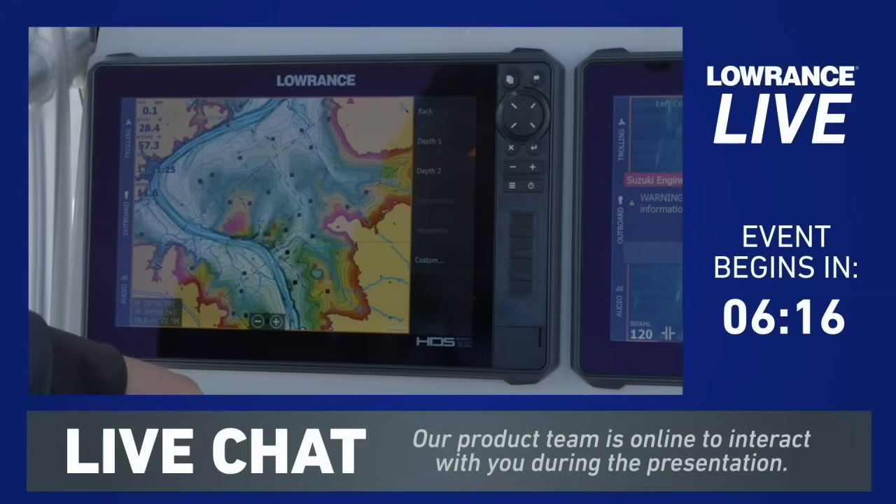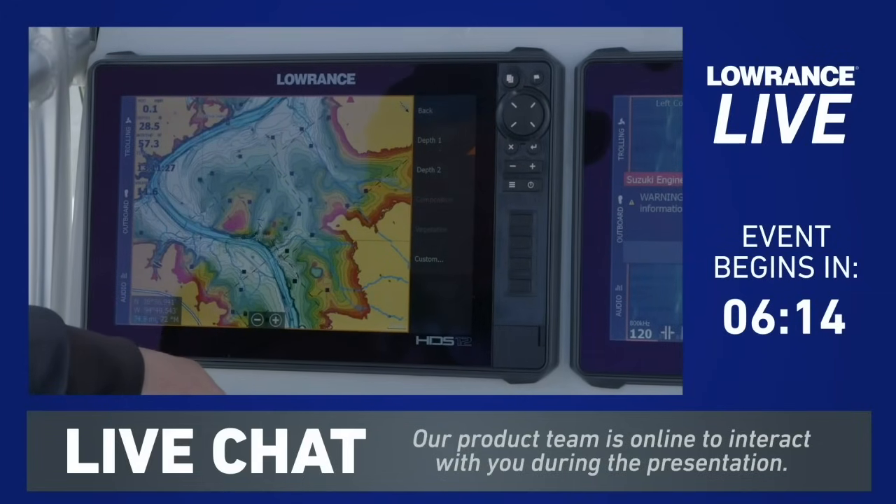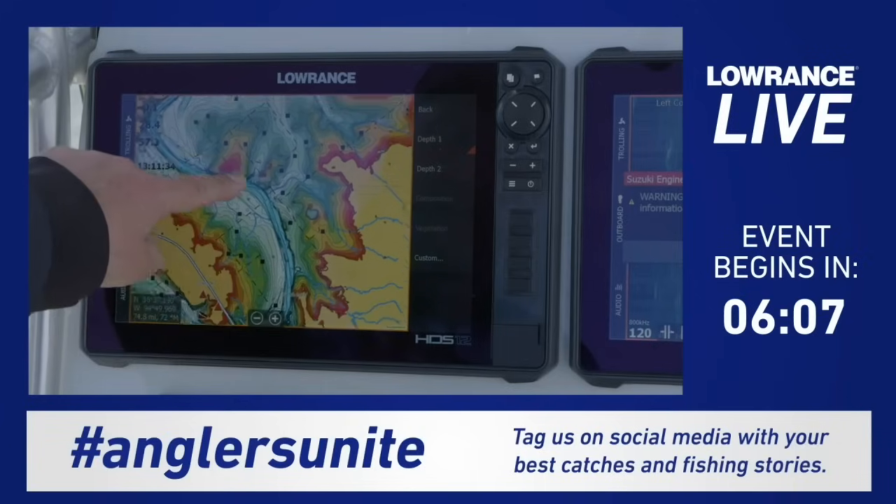If I were running through there, I would know, hey, I've got to avoid that spot, because if I'm running through there full throttle, I've got a chance of winding up beached, and that would not be a good thing when you're kind of out in the middle of the lake.